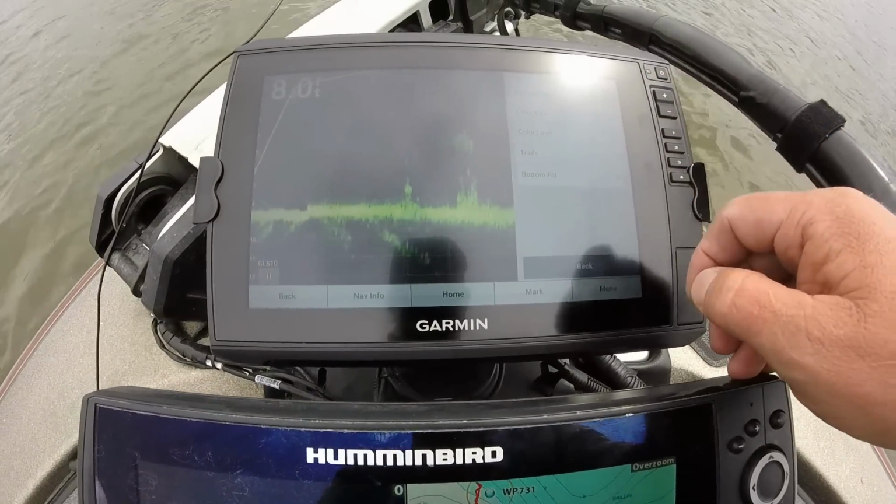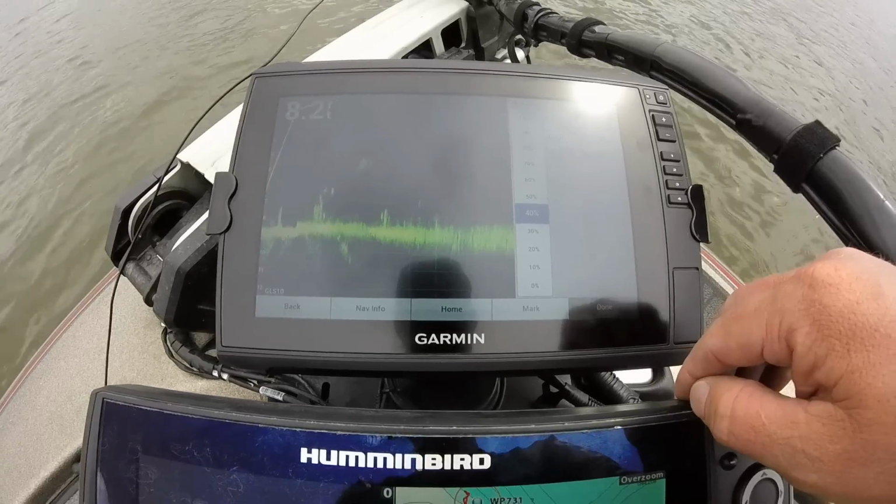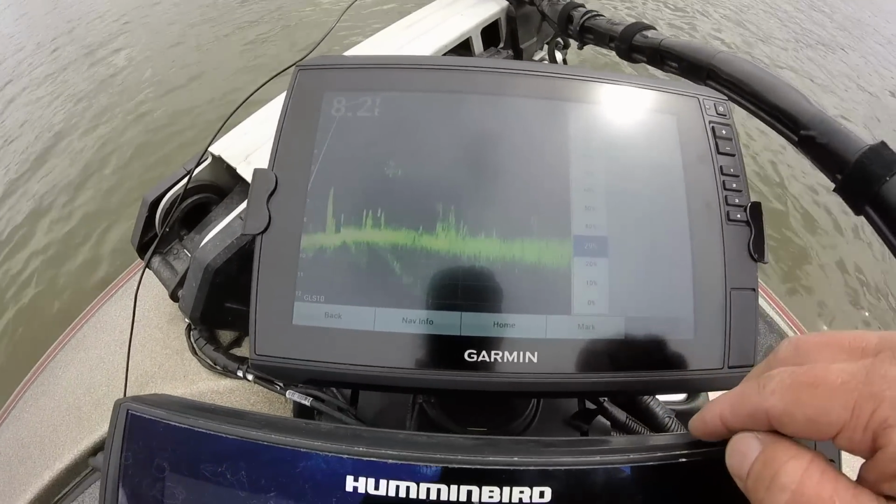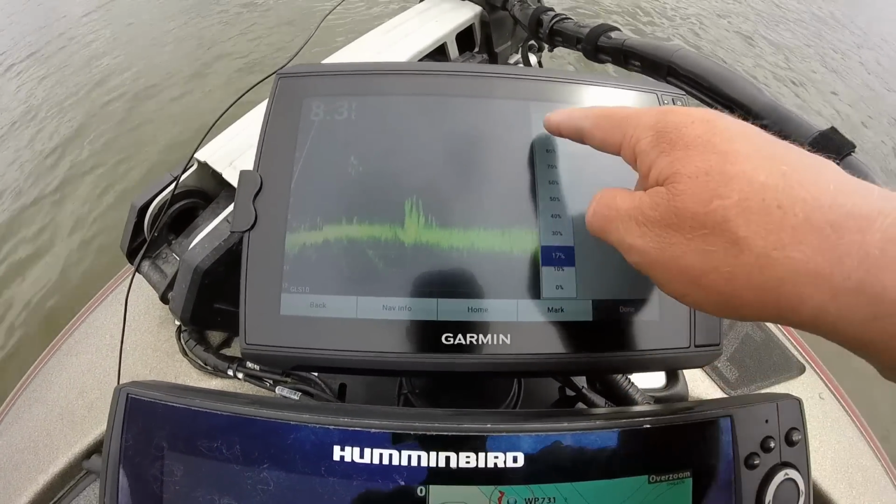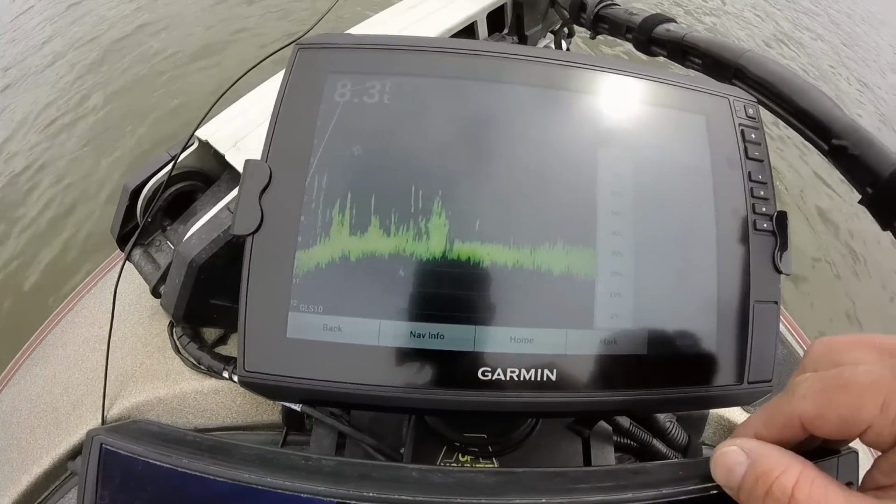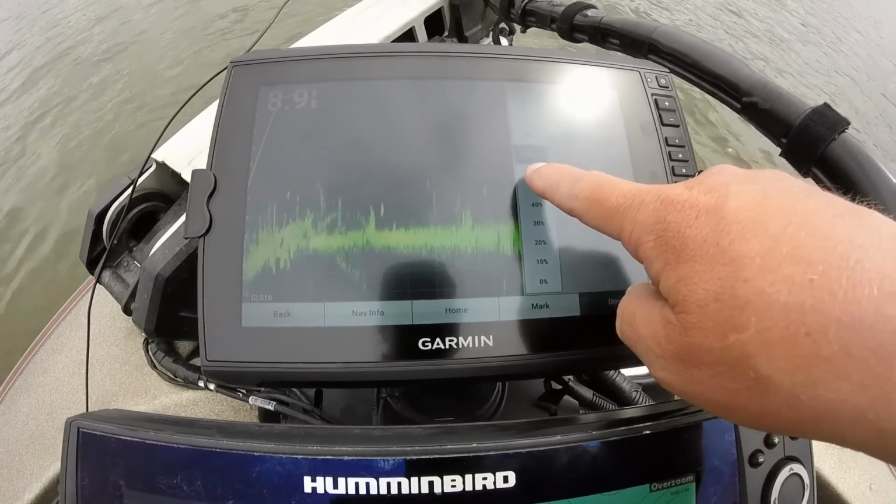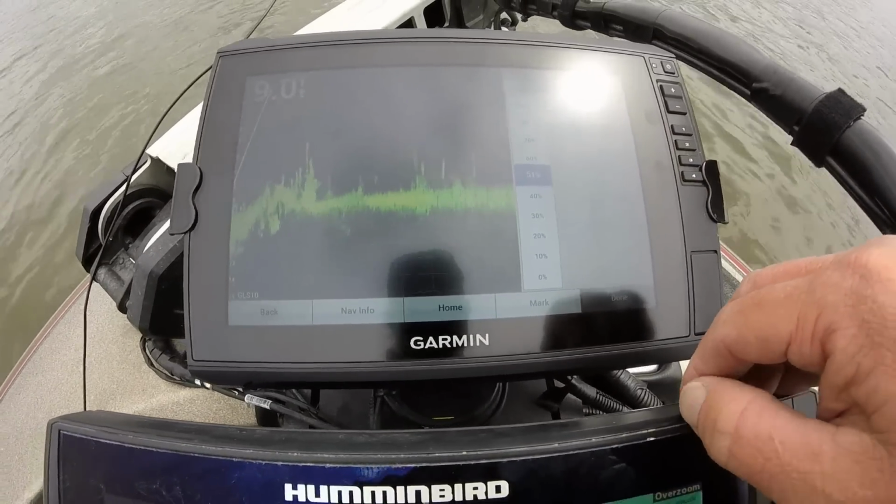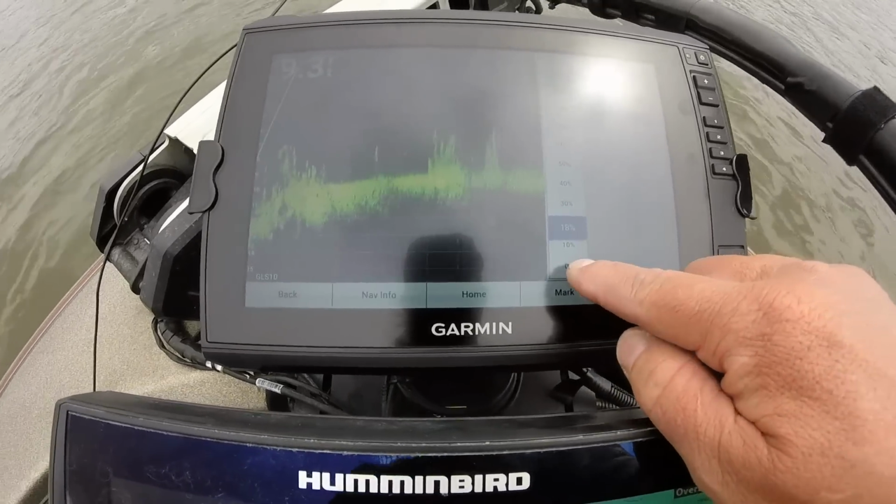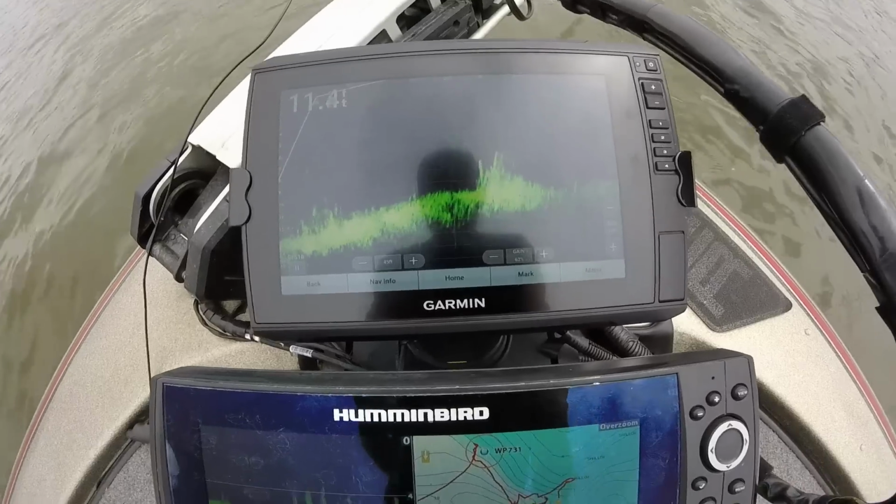Sonar setup, appearance. Let's see what the color limit does. I'm going to go up to about 40%. When you get up to 90%, it starts to wash out everything. All right, I'm going to go back down to 0. I honestly have not seen it make that much of a difference.